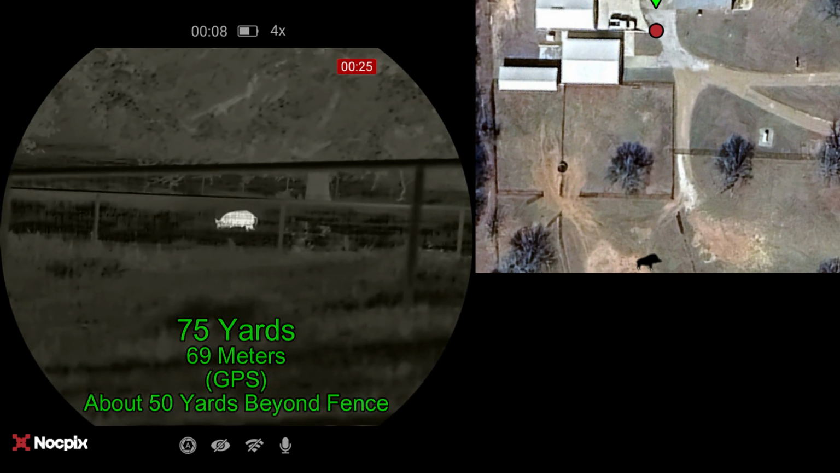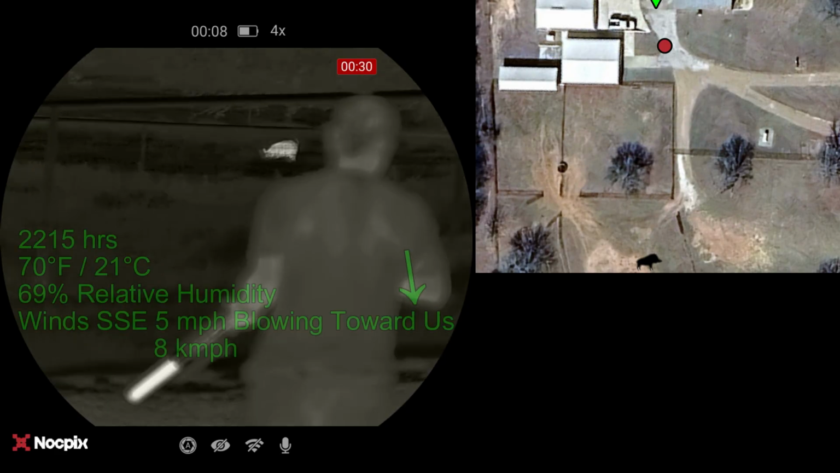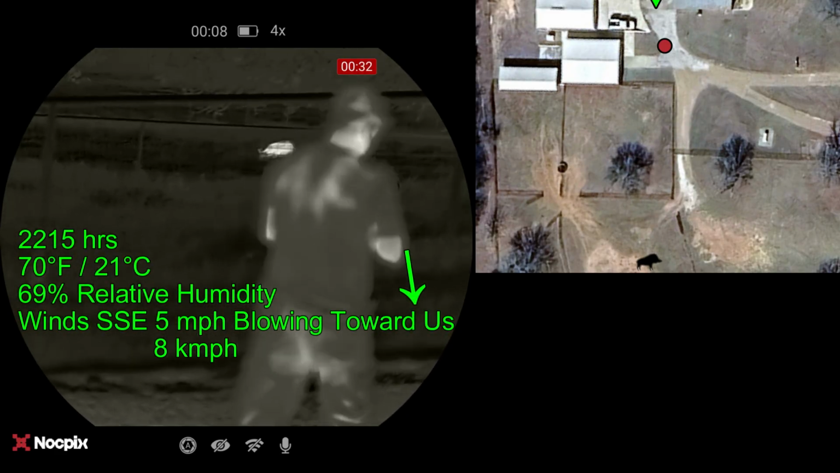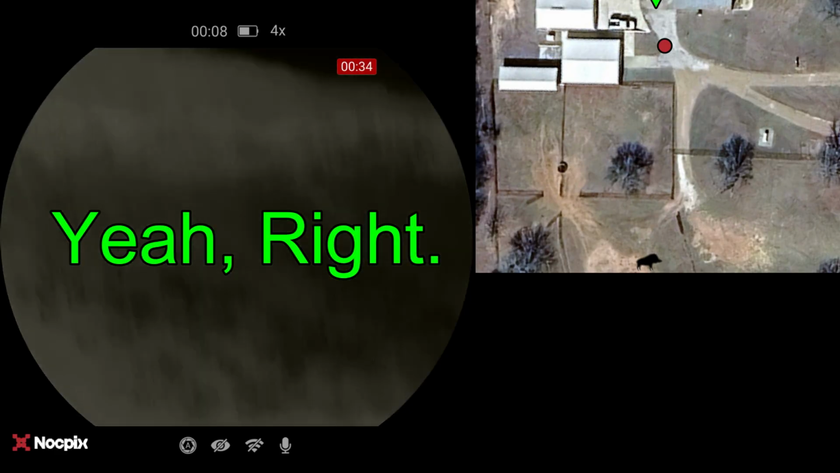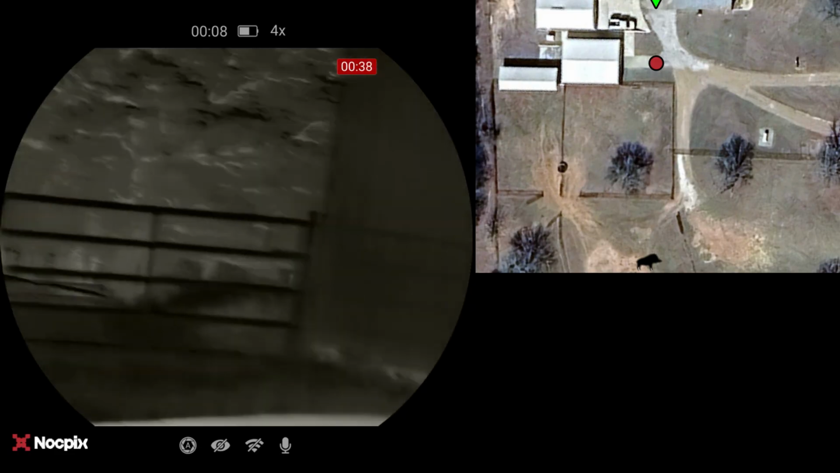So I'm not braced on anything other than putting my elbows on the top of the truck. The truck is running. I'm holding the Vista in my hand because this is only going to be about a 30-second video as Ben walks over here and shoots this pig. The only problem is he's got to deal with the second fence.